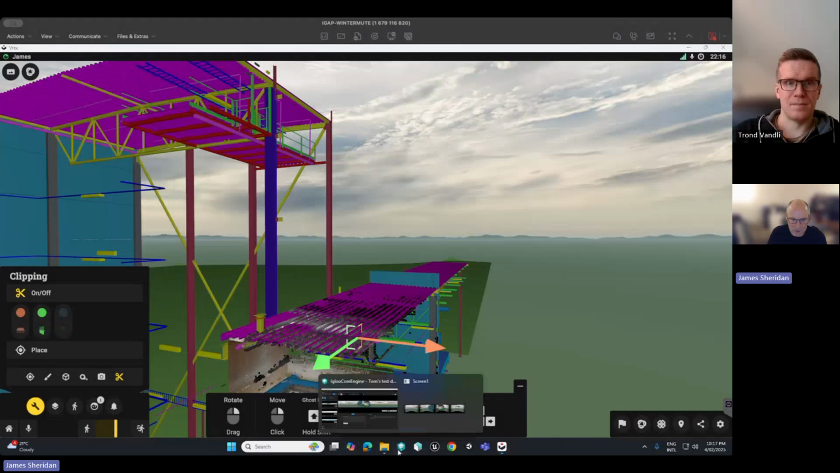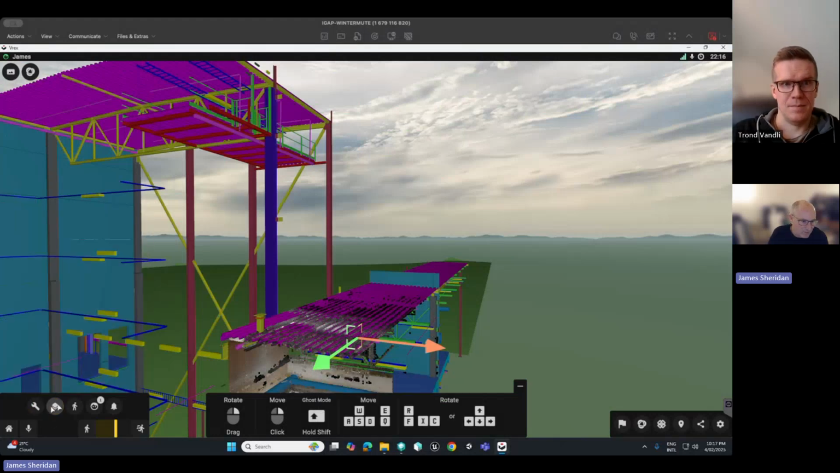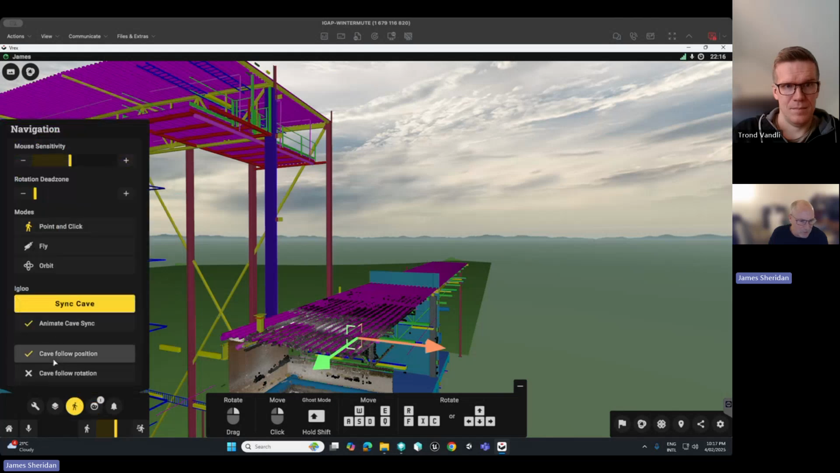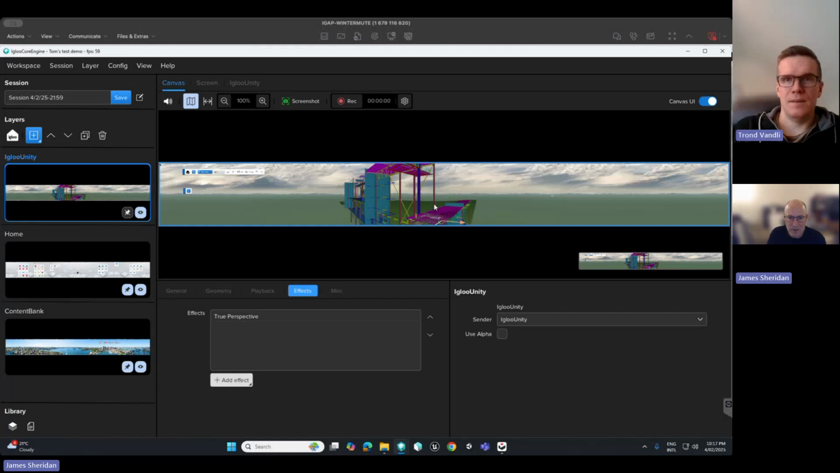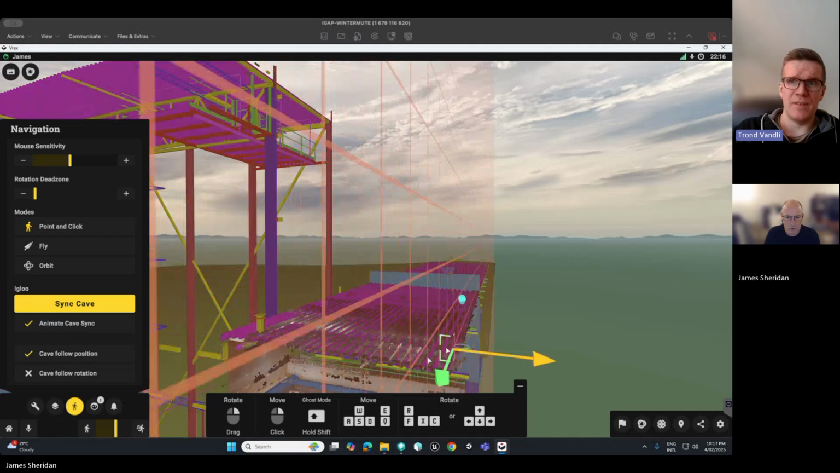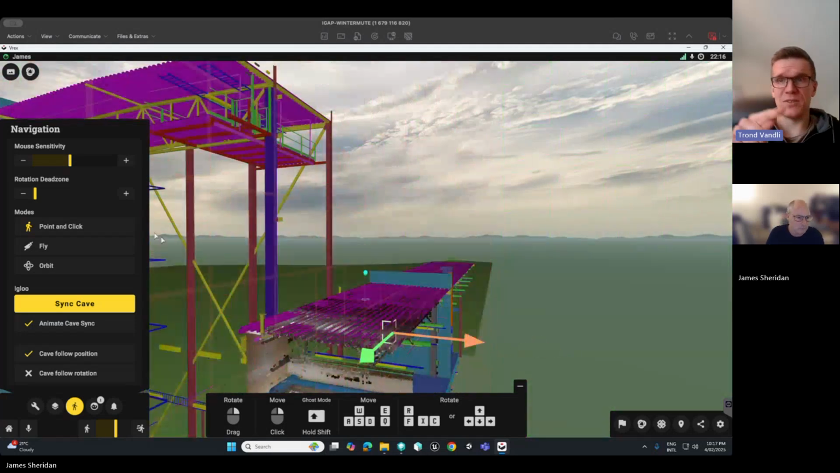And if we go and look in here, actually, then I've got to go in here. I think it was this one. No, this one. And we want cave follow position. Yeah. Cool. All right. Looks great. So, nice. So if you have cave follow position, it will always follow you when you navigate. If you have cave follow rotation, it will always follow you when you rotate your screen too.